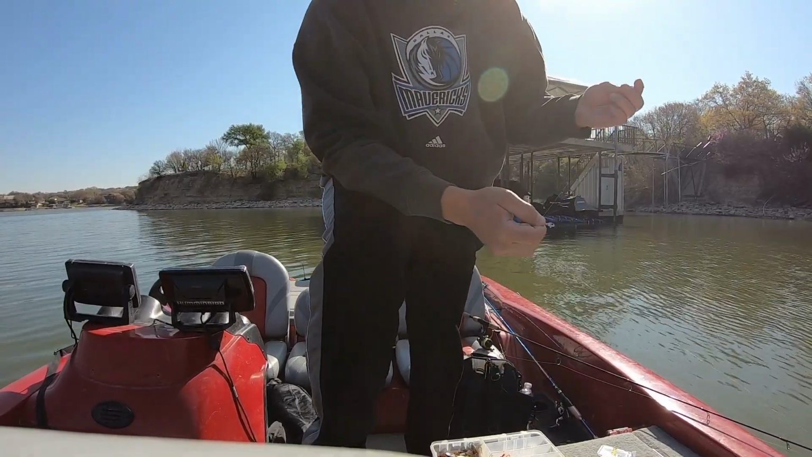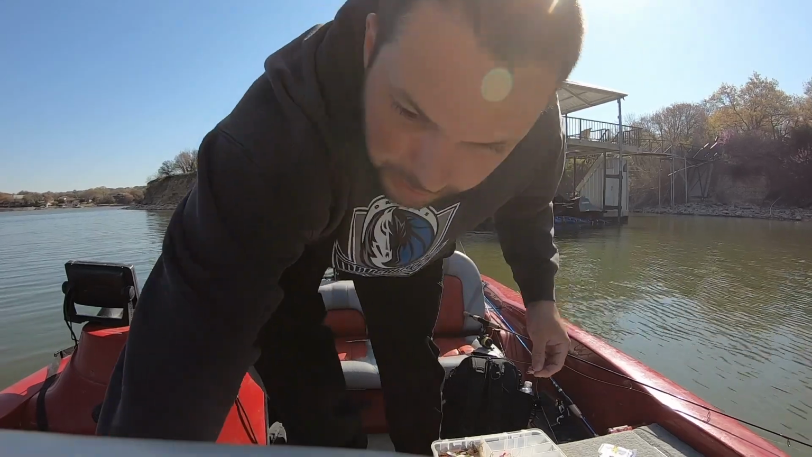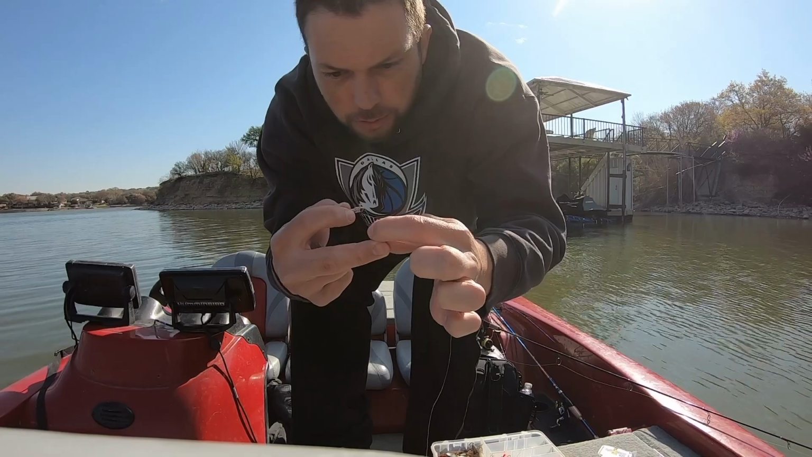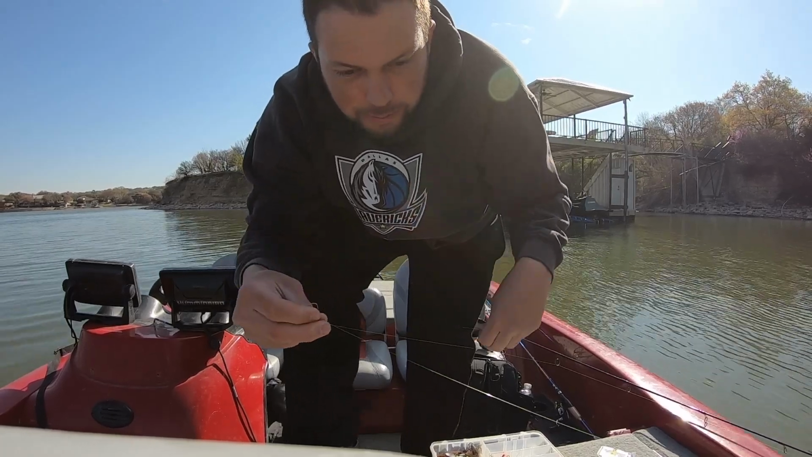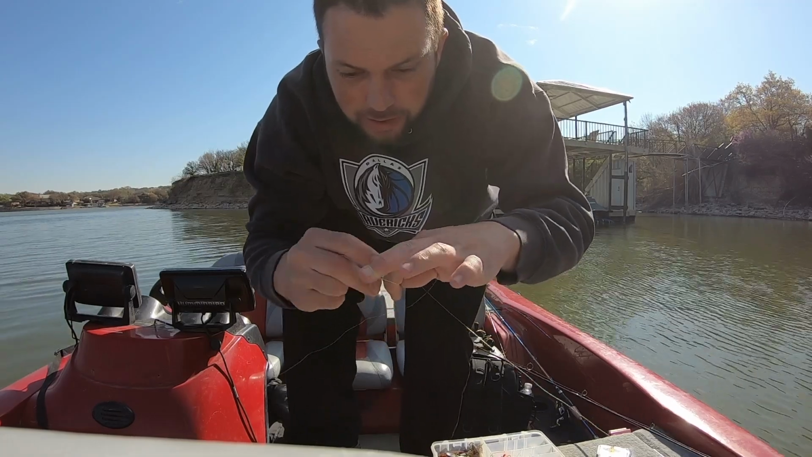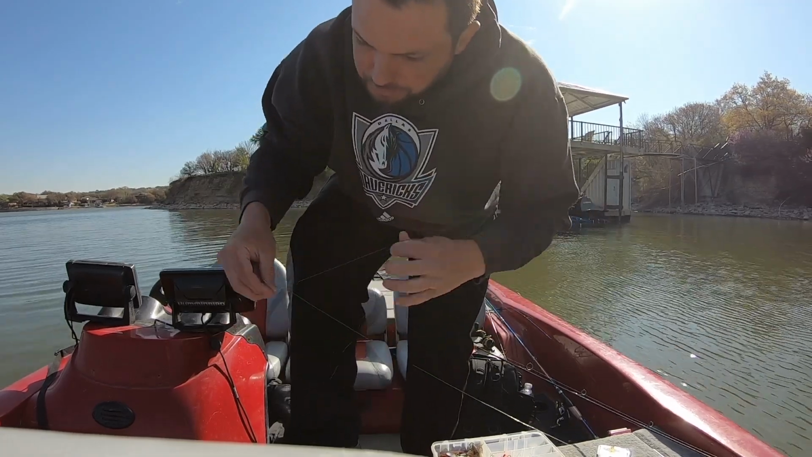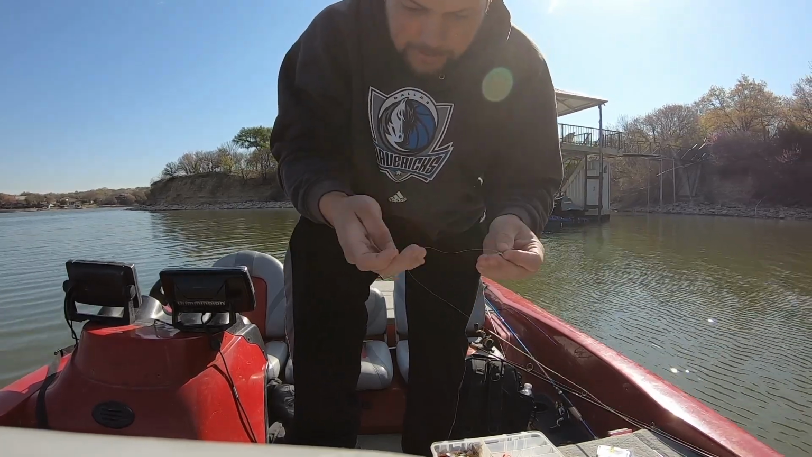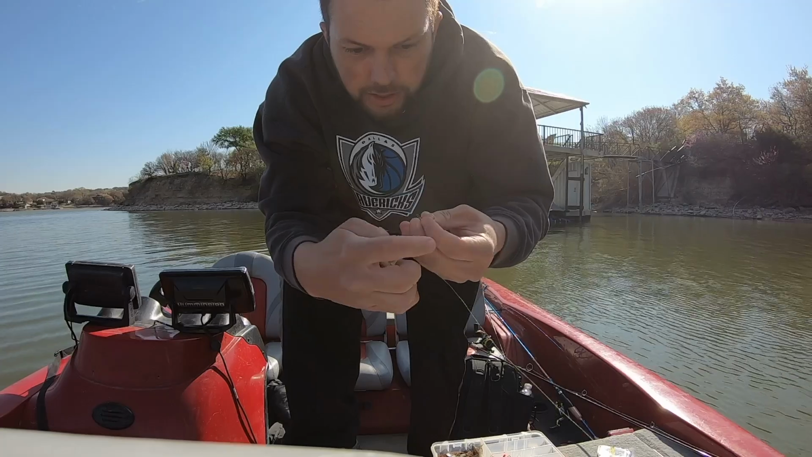This plane's taking off like crazy over here, so I'm gonna actually spot lock us too, because we're drifting. I got 4-pound Mr. Crappie high vis. That 4-pound might come back to bite us over here, depending on what we get wrapped around. A little loop knot, and this little jig right here.